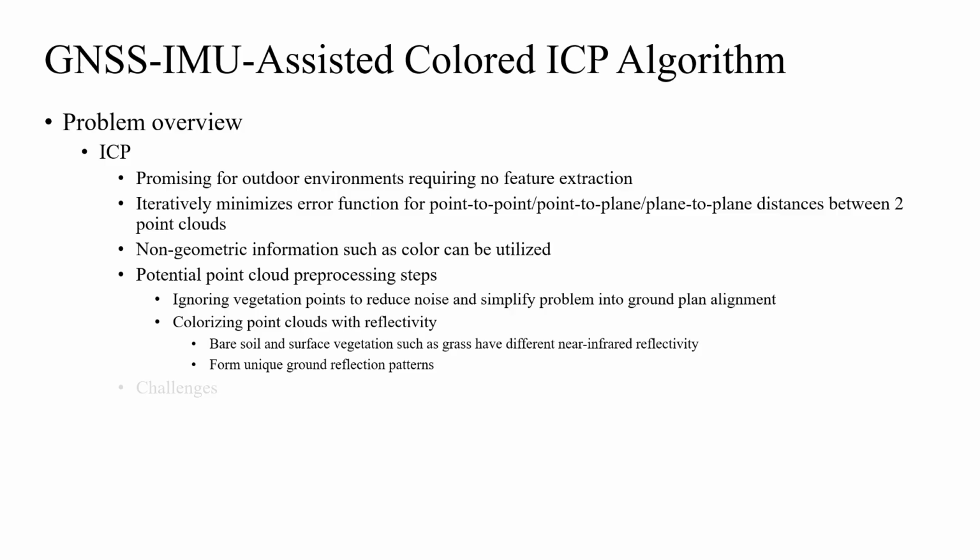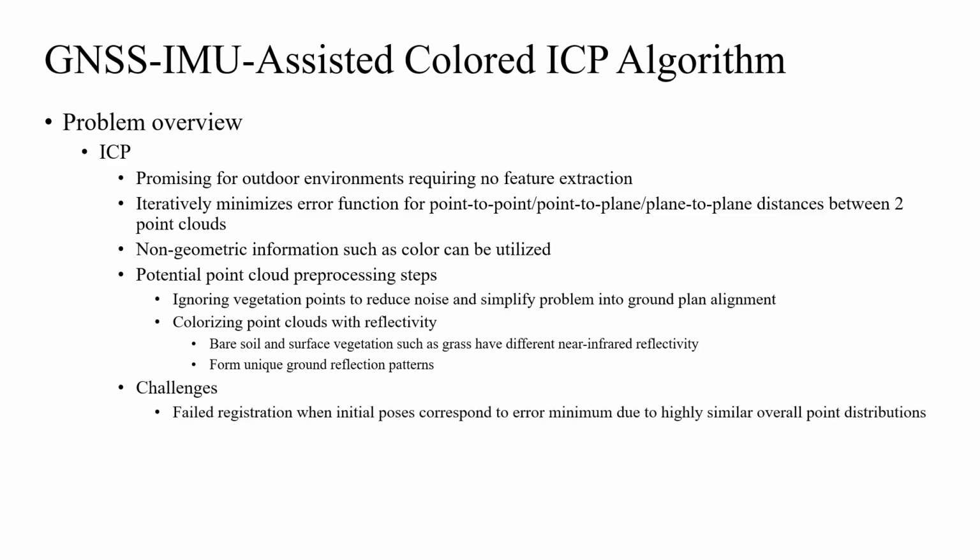Nevertheless, significant challenges still exist for registering agricultural LiDAR frames, even using an ICP-based algorithm. First, the initial transformation of a registration is important for ICP to avoid local error minima. However, since the overall point distributions of two adjacent LiDAR frames are highly similar, ICP can completely fail to register two LiDAR frames when their initial poses correspond to an error minimum.